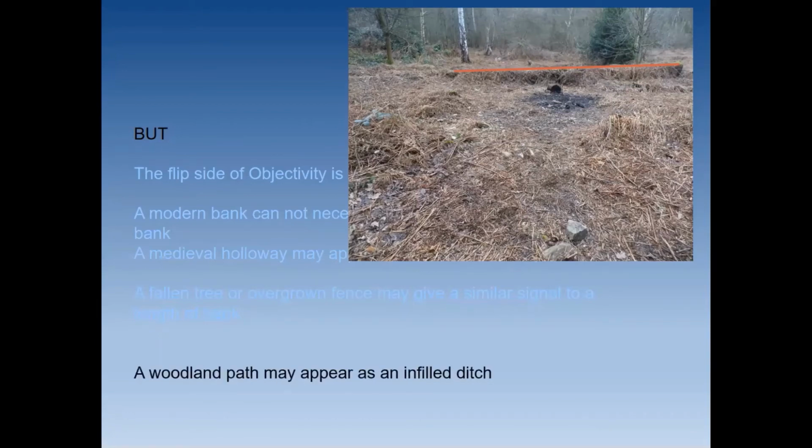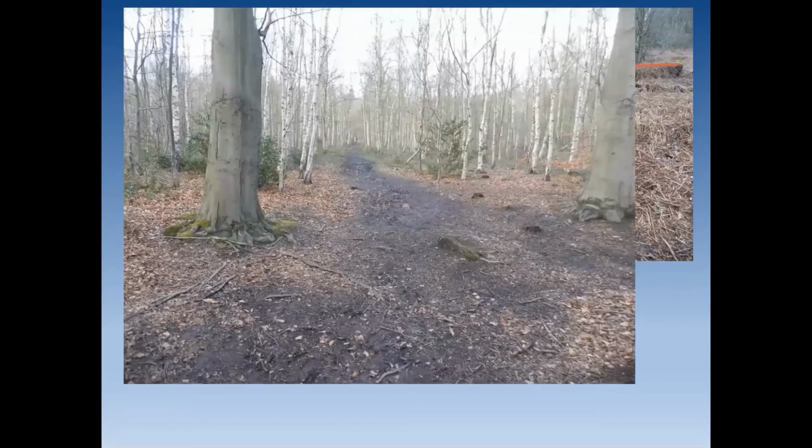And a woodland path may appear as an infilled ditch. And this is also in the Outwoods near Nanpantan. There, just a very, very slight depression in the ground surface can lead to a LiDAR signal that you can plot. And then to discover what it is, you need to go and visit it and go, no, that's just a woodland path. Nothing more interesting than that.